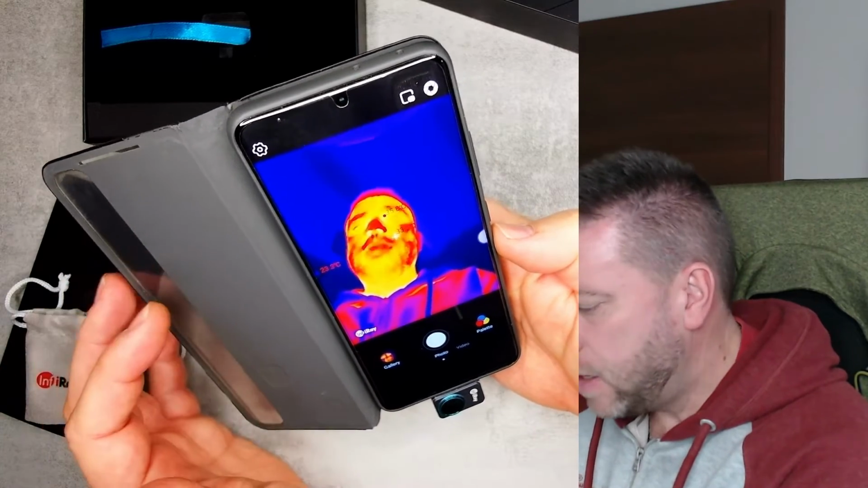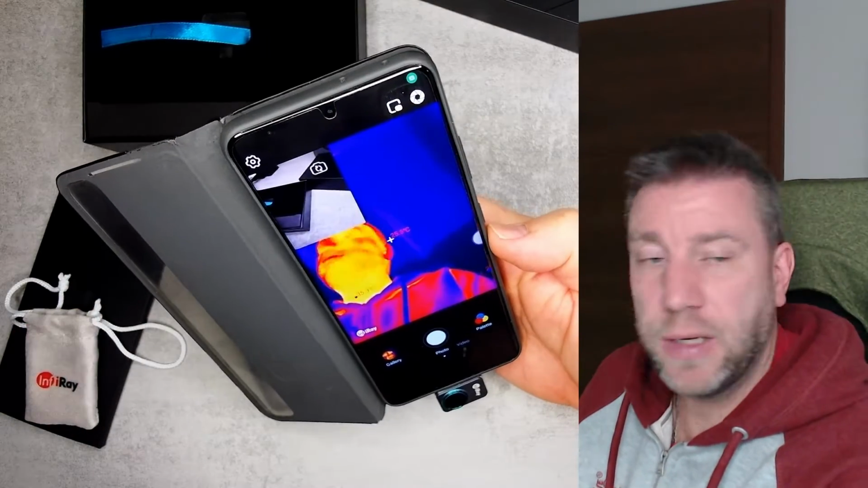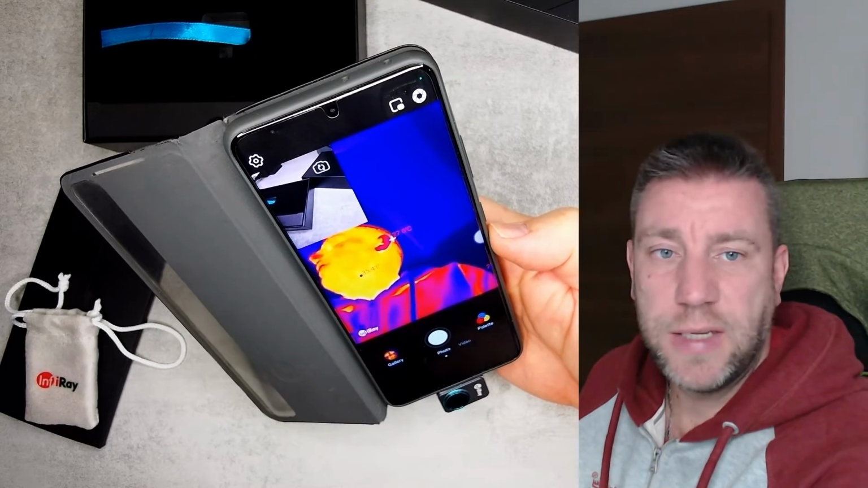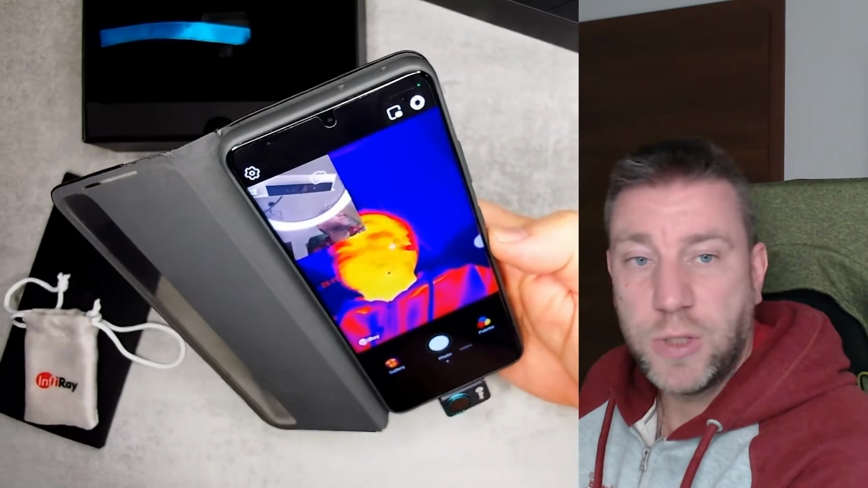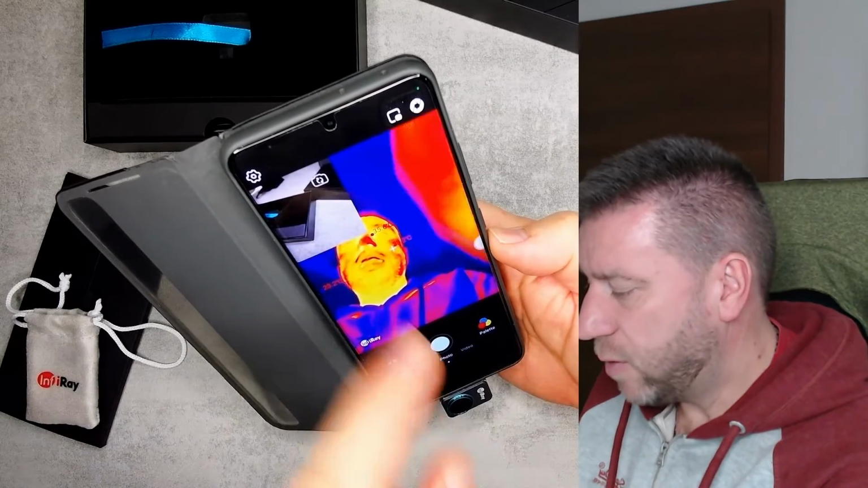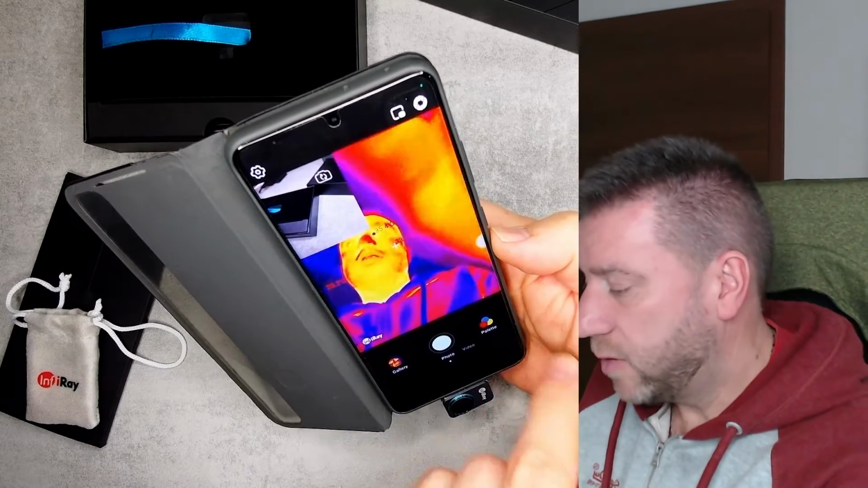And there is not an awful lot in this software, to be honest. You can click on this button and that's going to bring in the back-facing camera because normally you will turn this around. But this is what I used in most of my footage because then you can see what the camera is seeing and what I'm seeing. And of course, it is not an overlay, so it's not as sophisticated as some of the other thermal cameras.